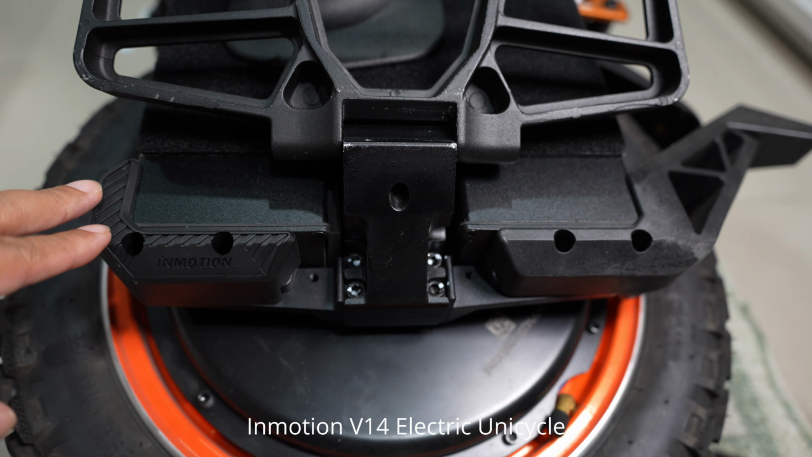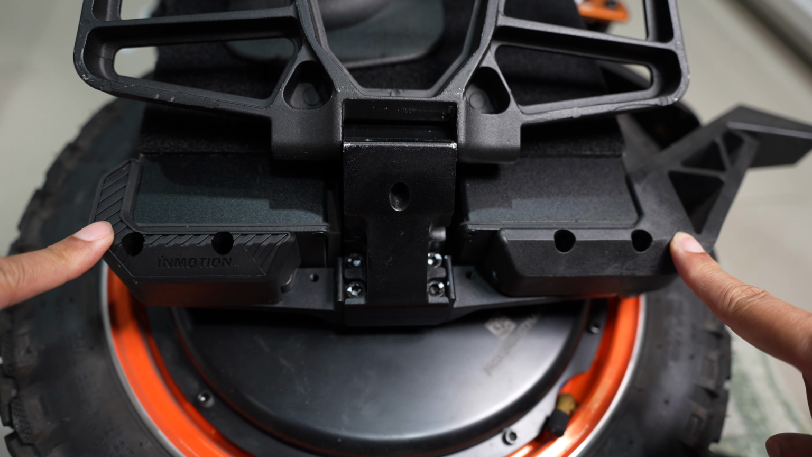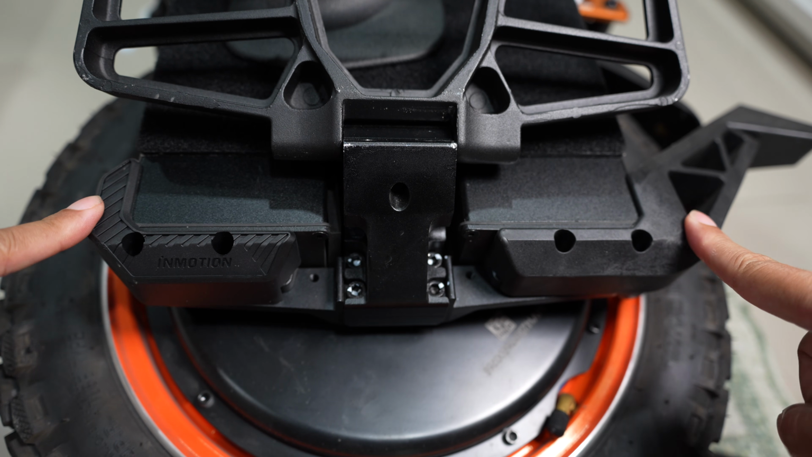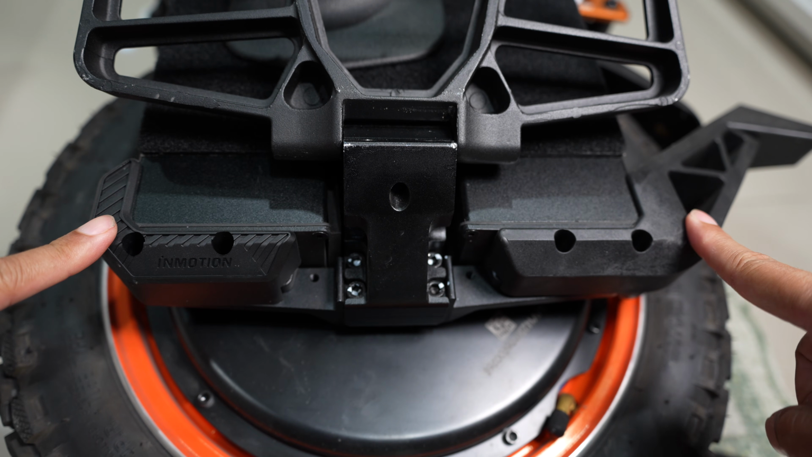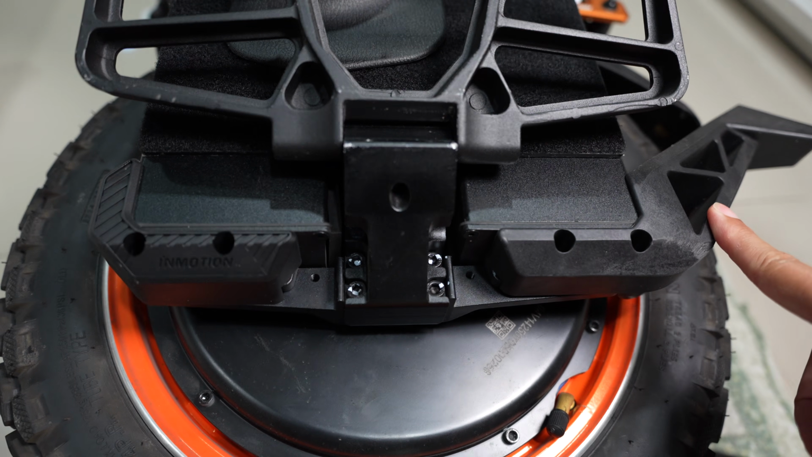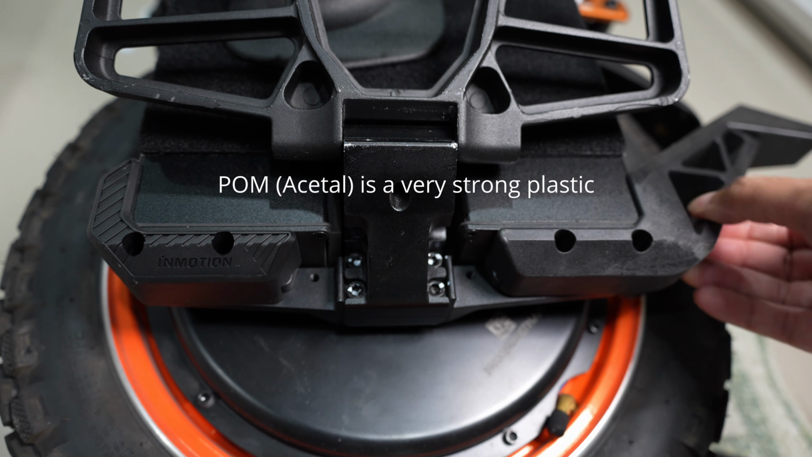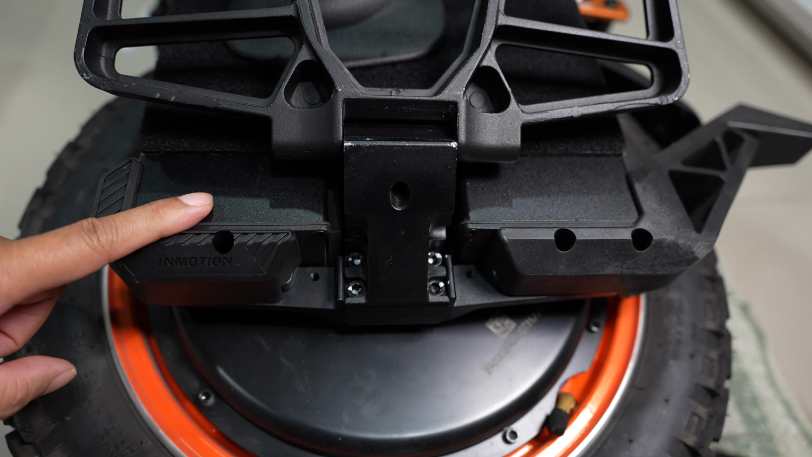This is the InMotion V14. This EUC has a plastic bumper that is used for protecting the batteries. When the rider crashes, the bumper can be replaced at a lower cost because it's made from plastic. I think this one is made from synthetic rubber, and this one is a kickstand and also a bumper. I think it's made from injection-molded POM plastic, but this aluminum bracket is more expensive to replace.